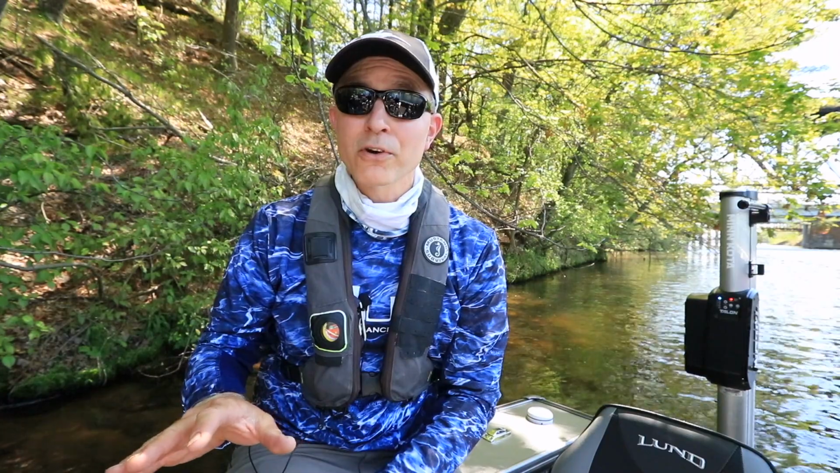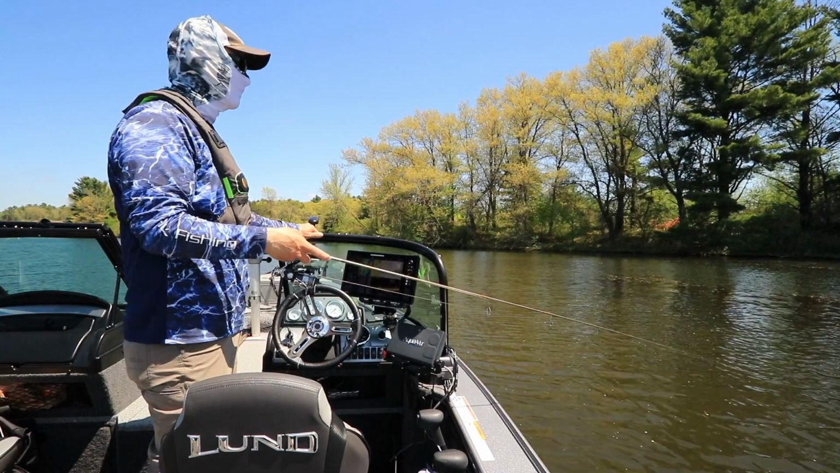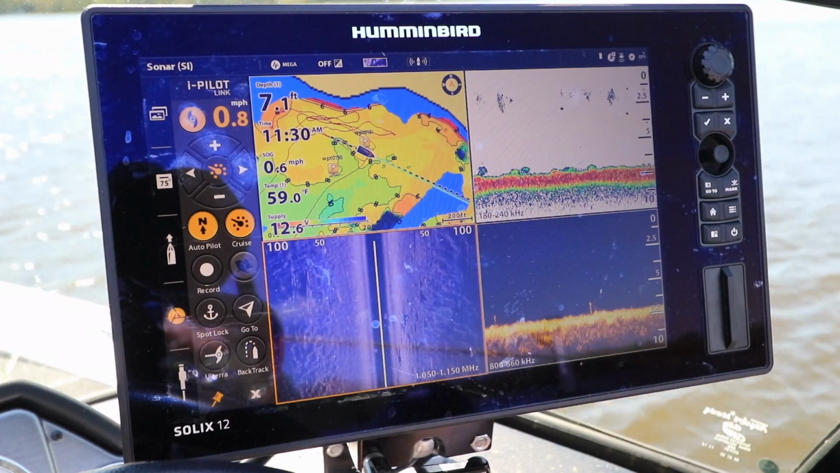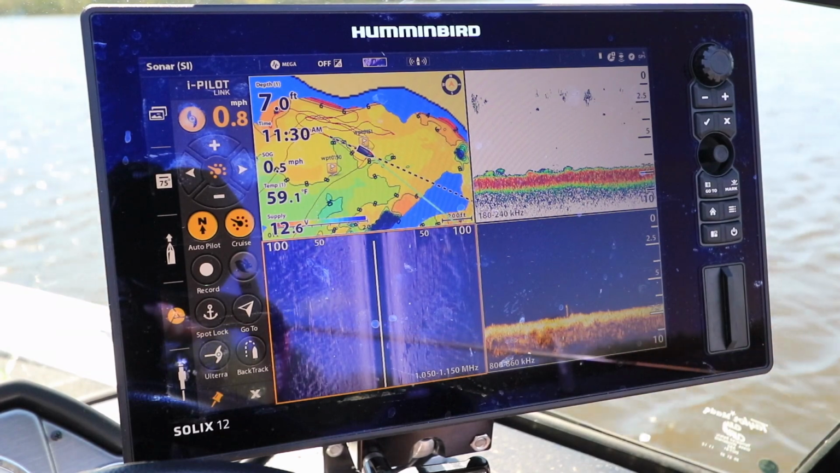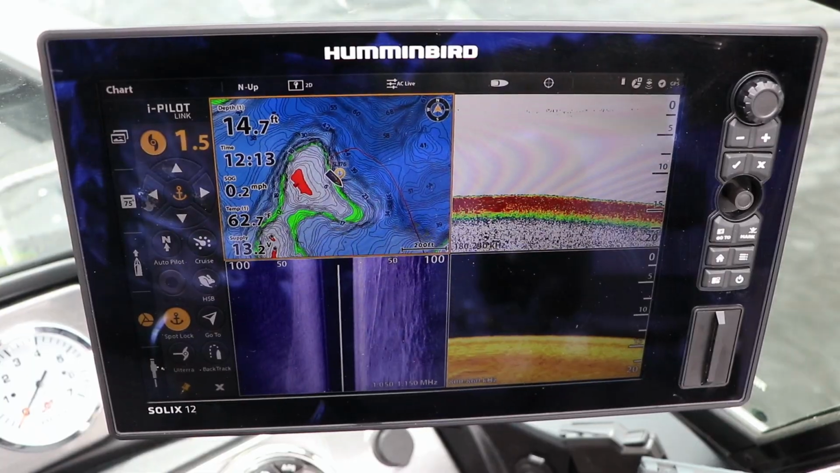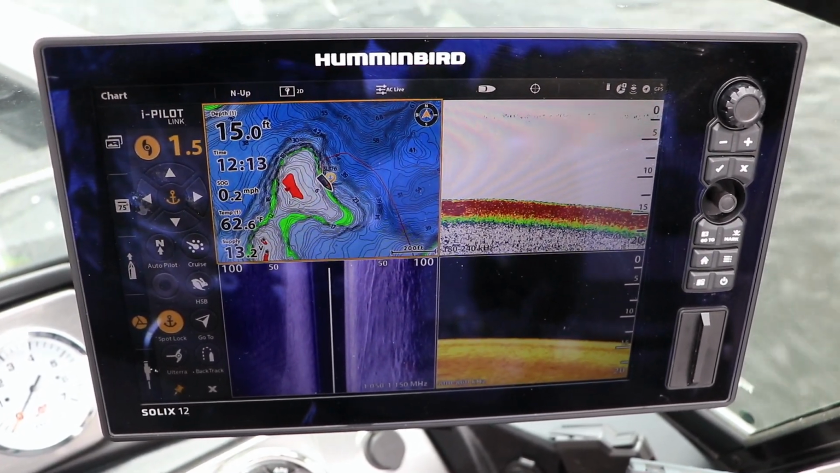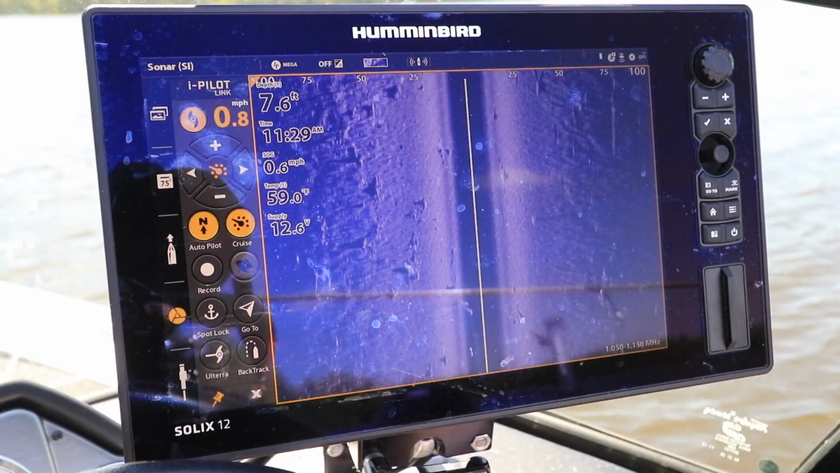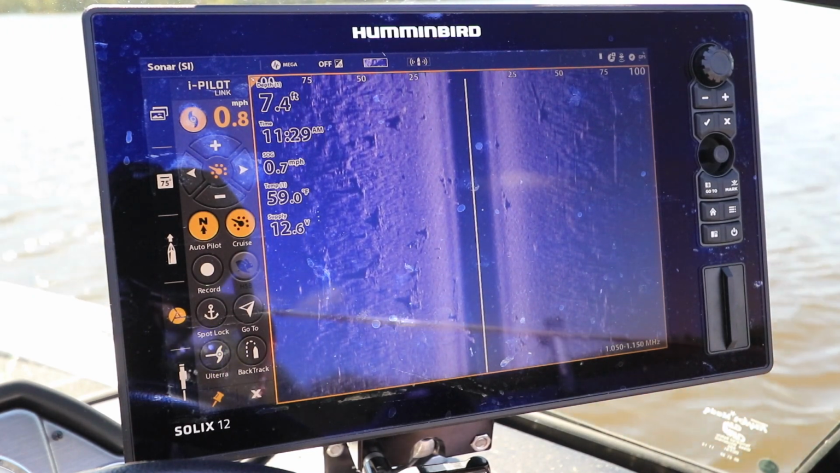Now I'll turn my attention to my Altera, which I'll use to pull me over and adjacent to these waypoints. Now you can certainly do this from the bow, but I tend to do so from the console position instead, so I can monitor all the sonar views on my Solix while controlling the motor using iPilot Link's virtual remote. The virtual remote gives me fingertip control over all of my Altera's functions. You can decide if you want to manually control your course and speed, or you can leverage iPilot Link's autopilot and cruise control features to simplify your life.